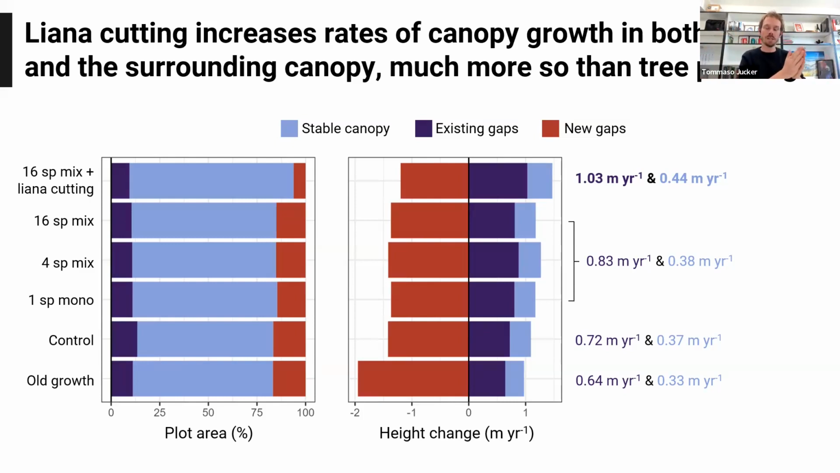So we're really focusing on the regrowth within these two patches. And what you can see is that the liana cutting seems to be accelerating quite substantially the rate of regrowth within the gaps. So within the gaps, the canopy height is increasing by about 1 meter per year, compared to about 70 centimeters per year in the controls, and much, much less actually in the old growth forest.